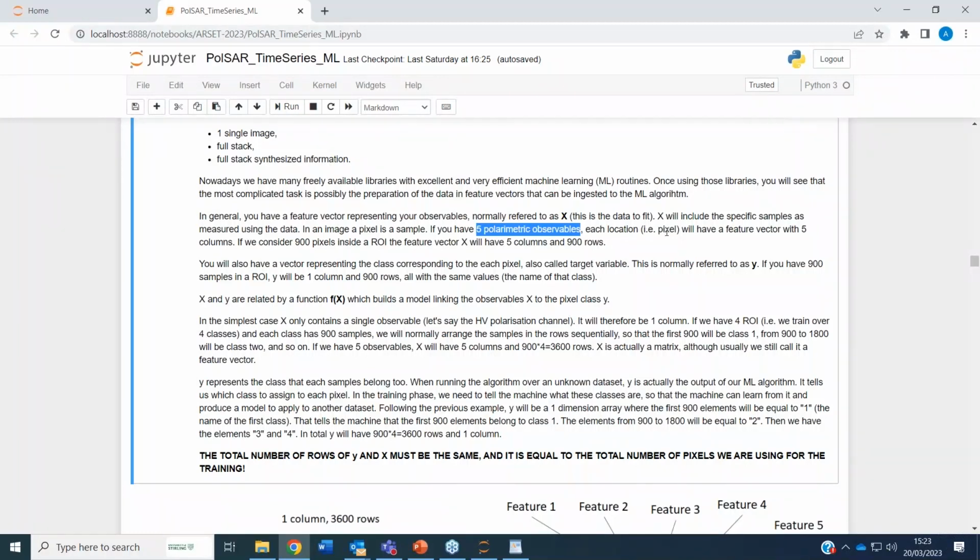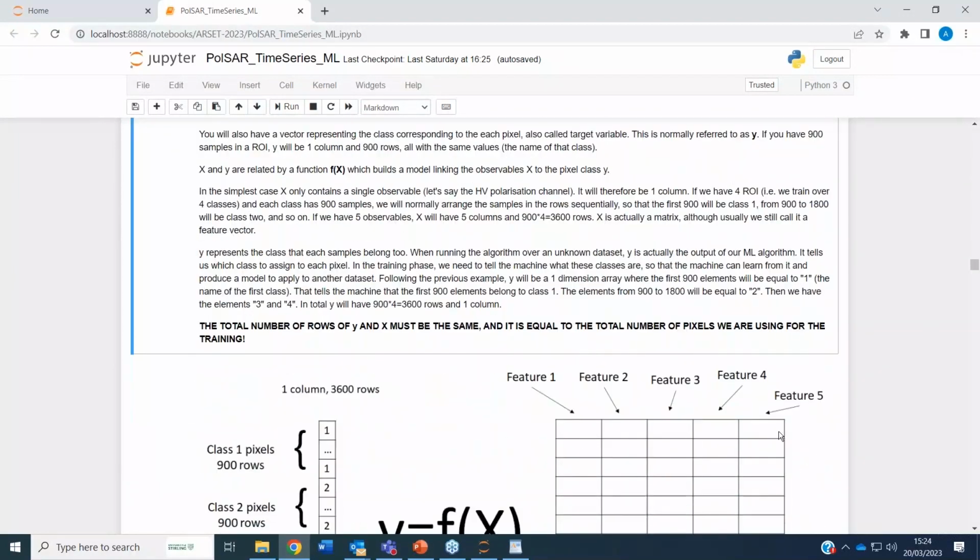So for each pixel, you actually have 5 data points or samples that you need to store. We store them as columns, so along a row.